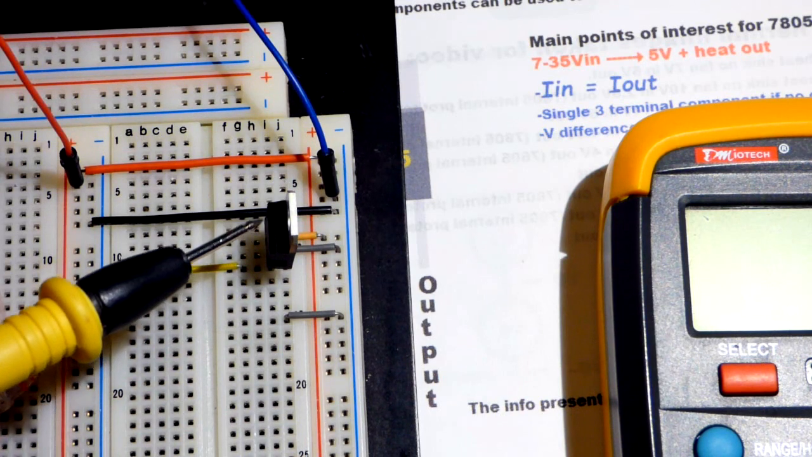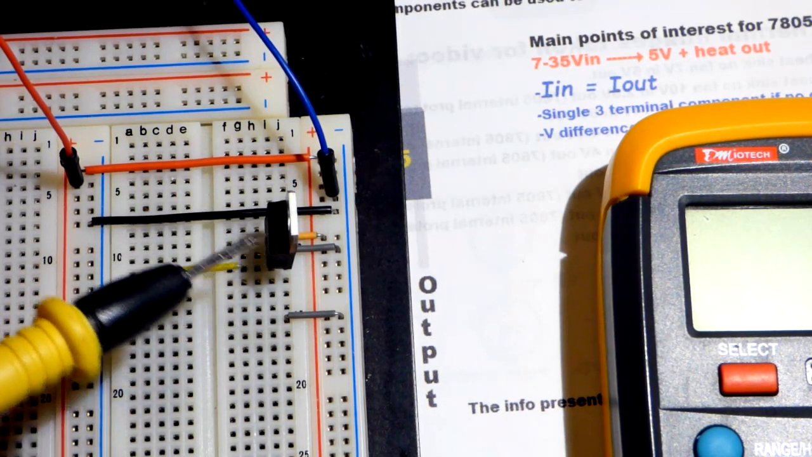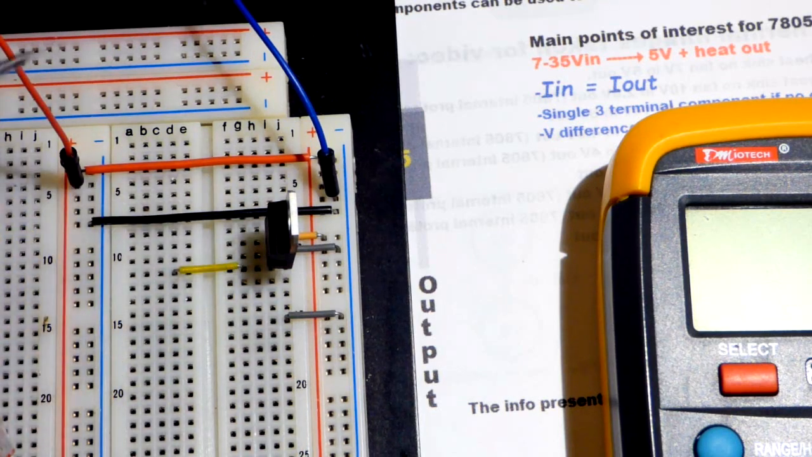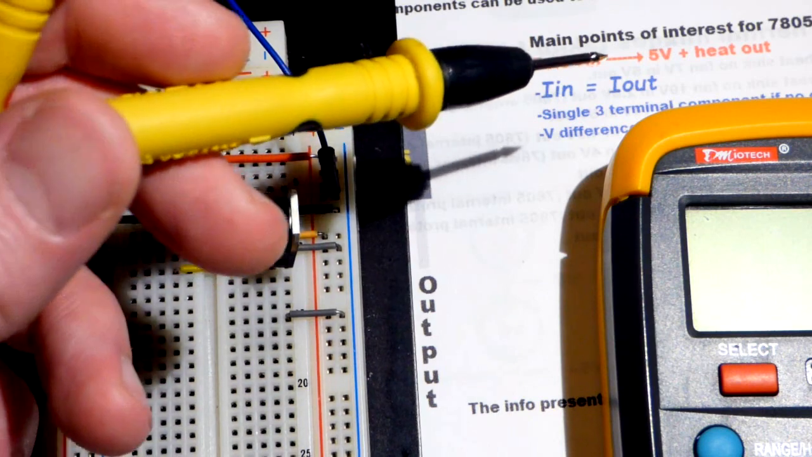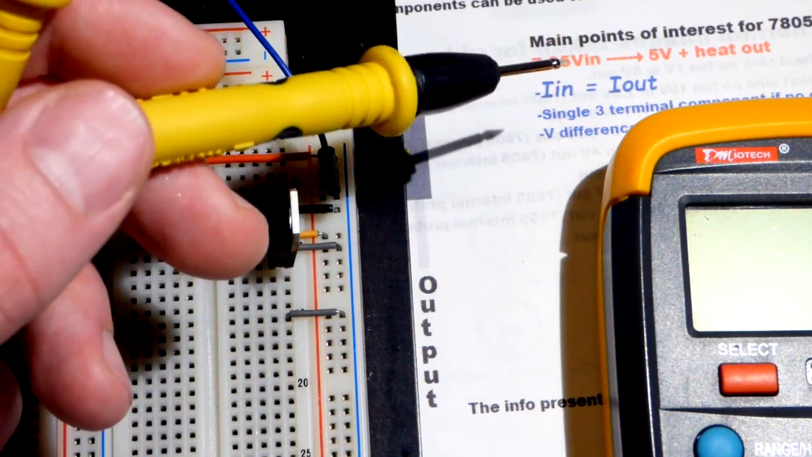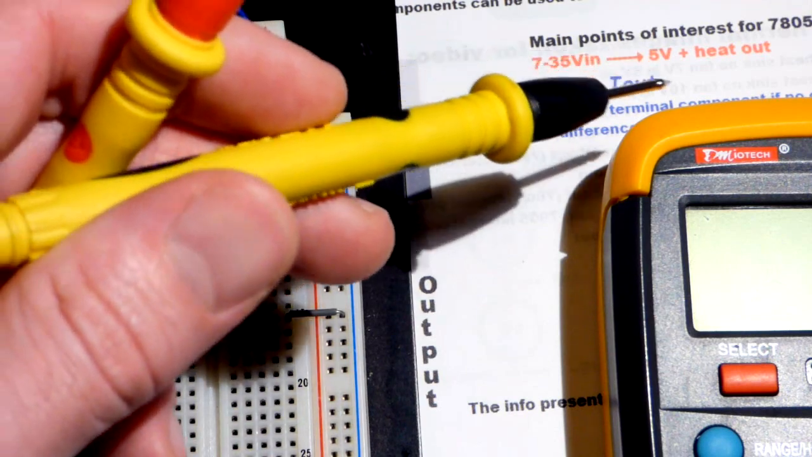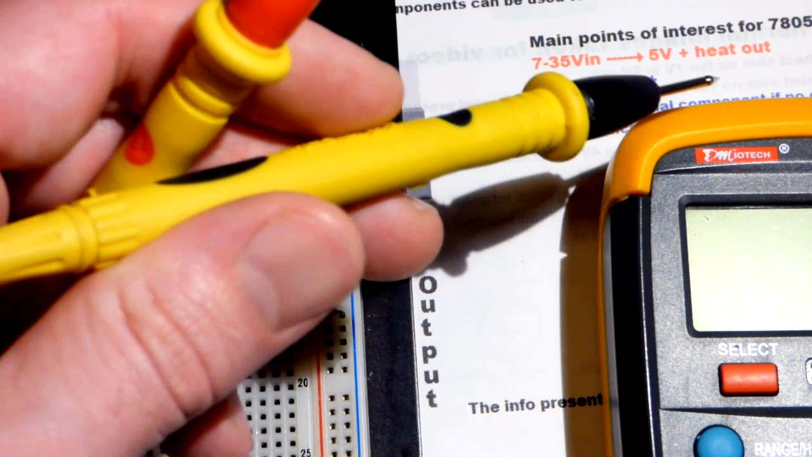It uses capacitors and inductors probably, or some other similar system, to just convert the voltage change into a current change. So in this case, a buck converter will take a higher voltage and lower the voltage, but it will take less current coming in because it's at a higher voltage. When it steps it down, it will also increase the amount of current going out.